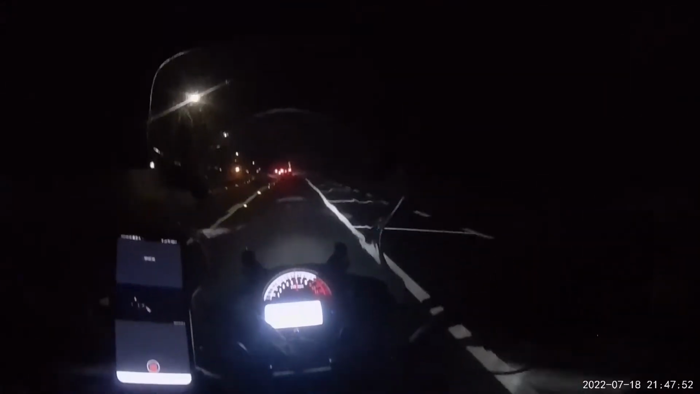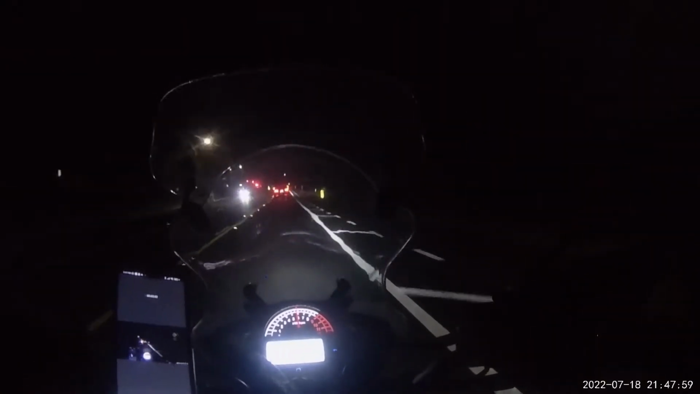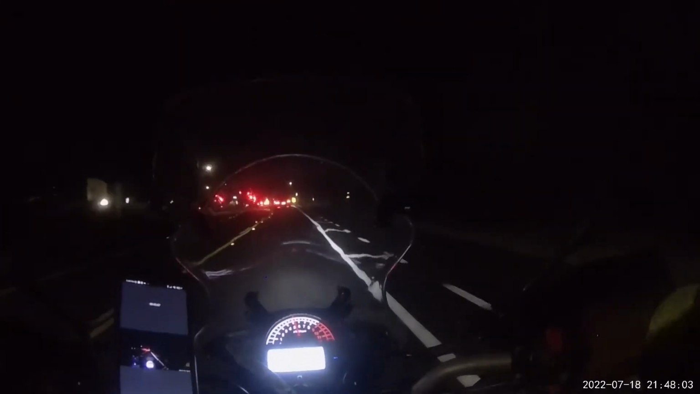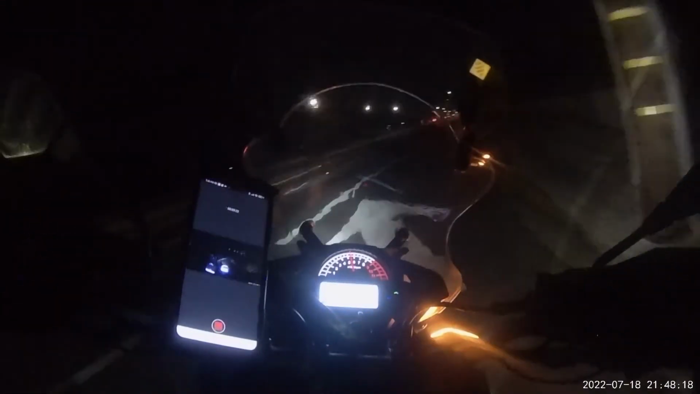Okay? When riding during the daytime, that little bug splatter or smudge that's on your visor doesn't really affect you much. Again, during the daytime, because the sun's out, you're not really having much light shining directly into your face. Everything's very well lit up. It doesn't really affect you much.